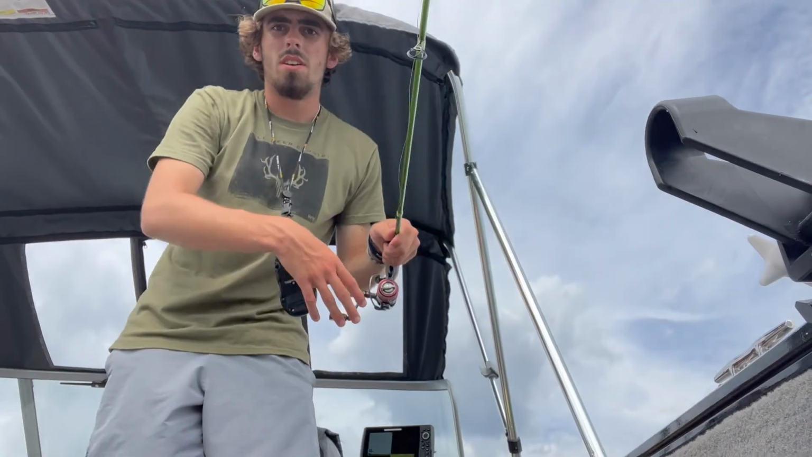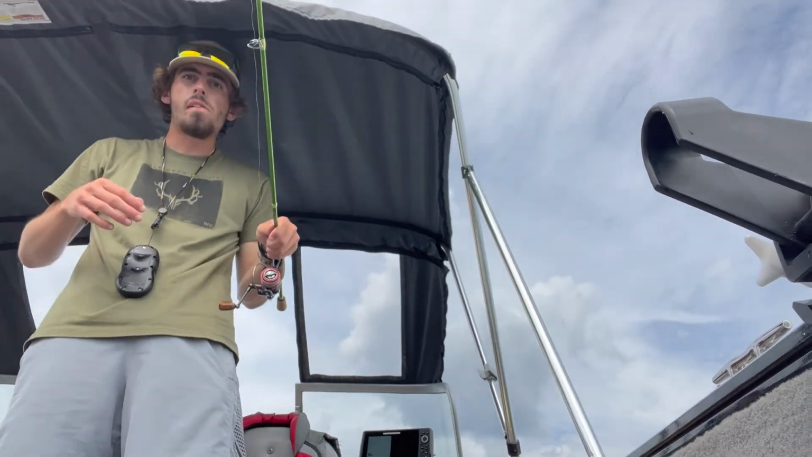I'm gonna drive around, use the trolling motor. I'm gonna spot lock on a bunch of fish. We're gonna drop down right at the back of the boat, and we're gonna catch a bunch of smallmouth today. All right, our bobbers are out now.